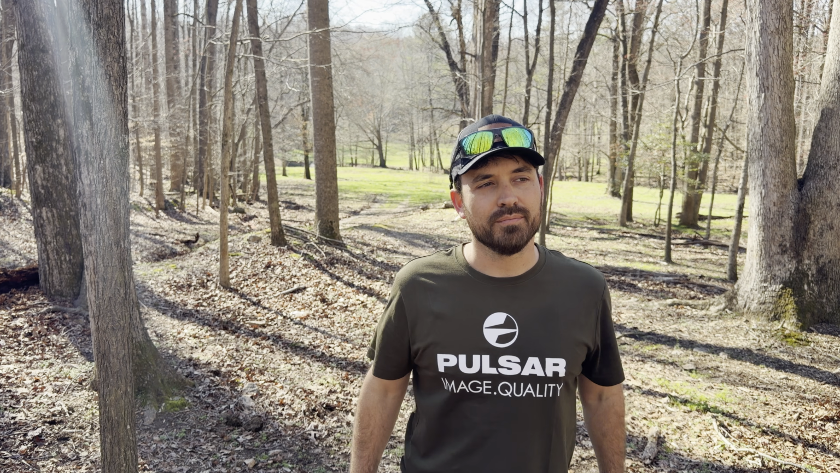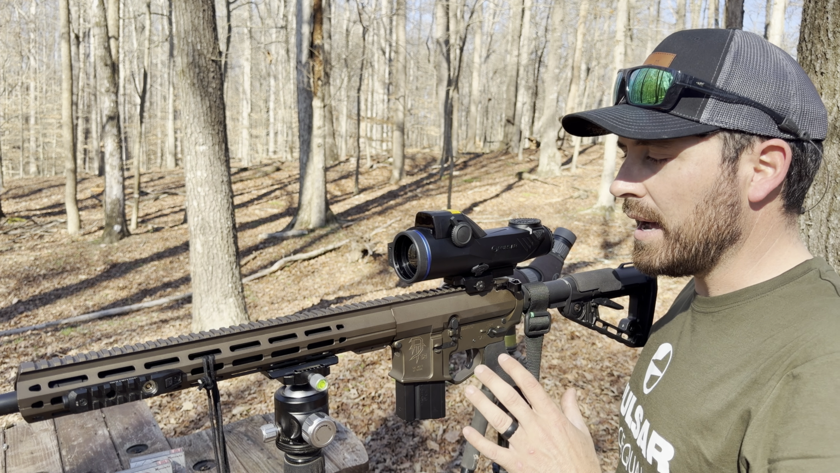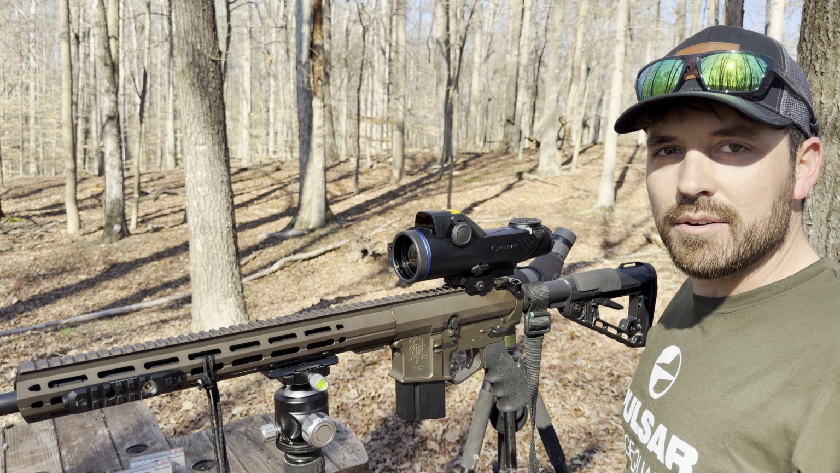The scope zeroed in, but does the QD mount work? Here we go. We're about to give that a shot. I've got my rail marks. I know exactly where to put it back. So let's take this thing off and see if it returns to 0.